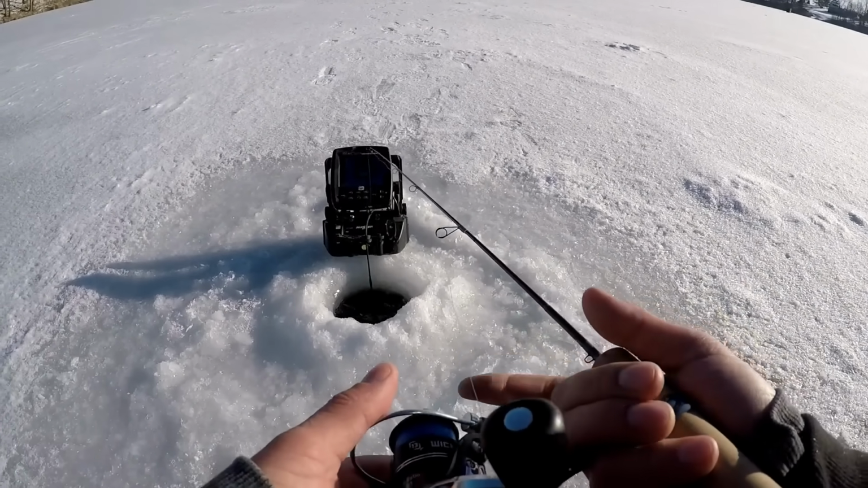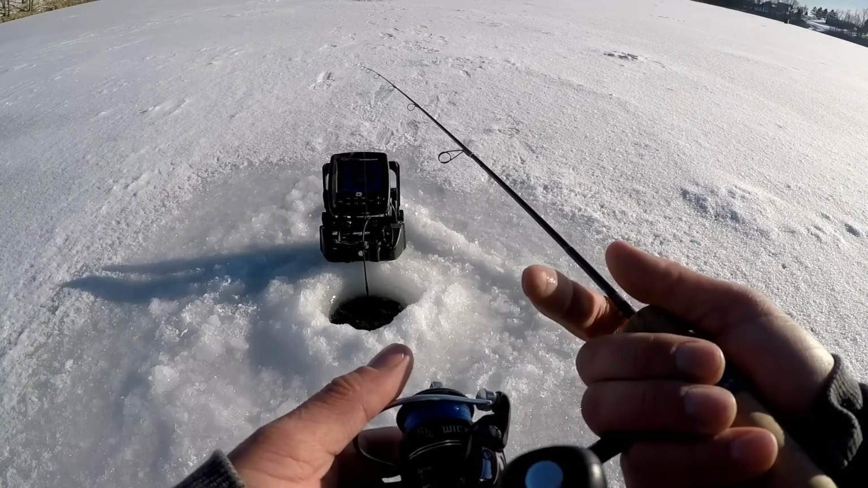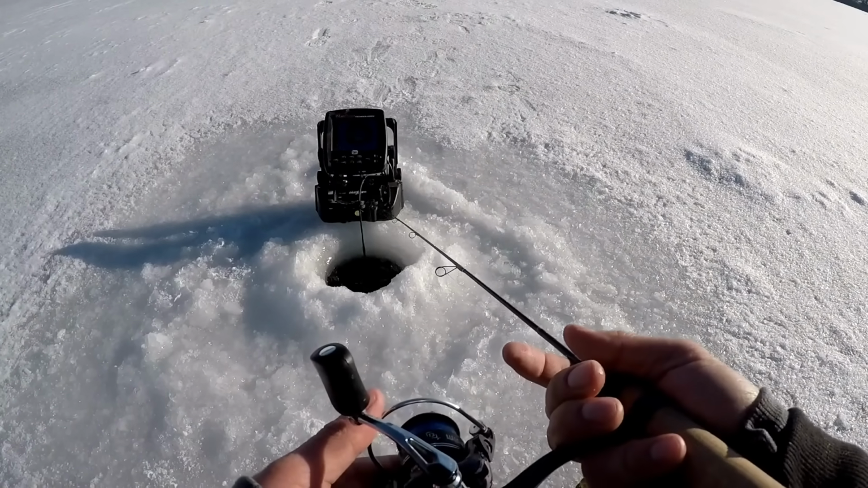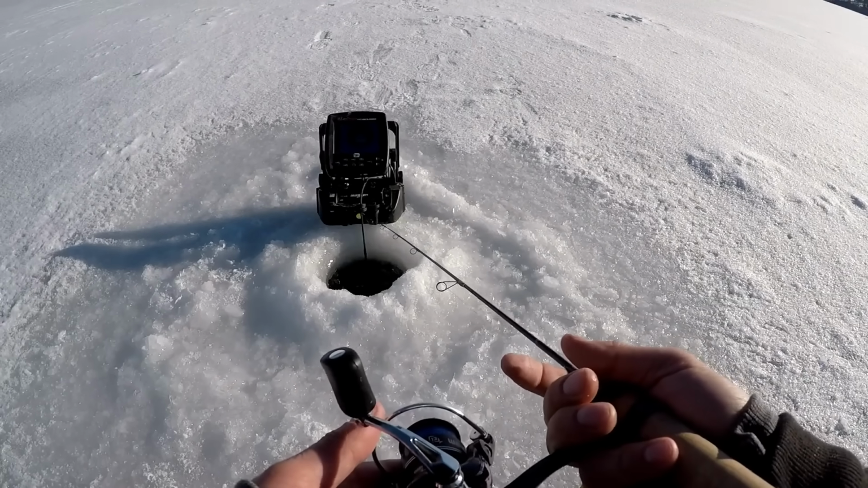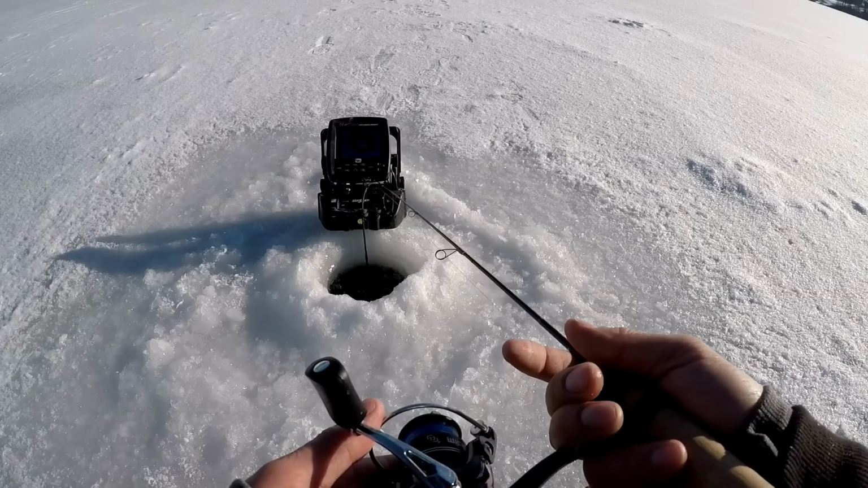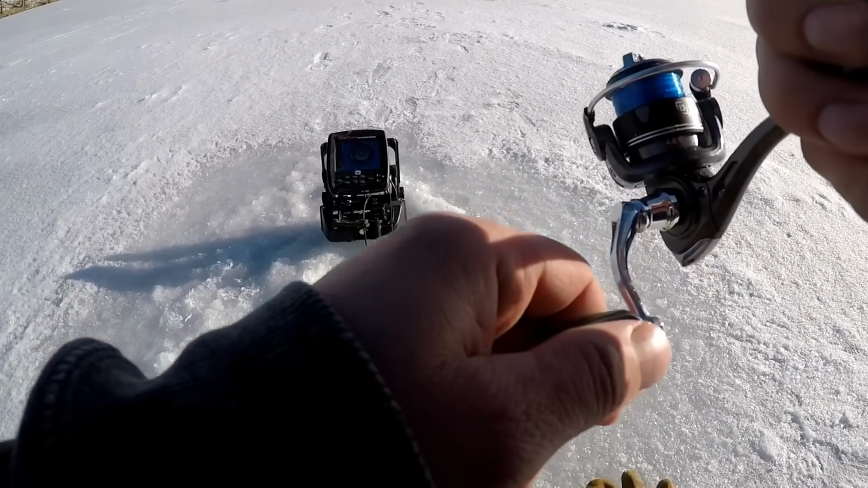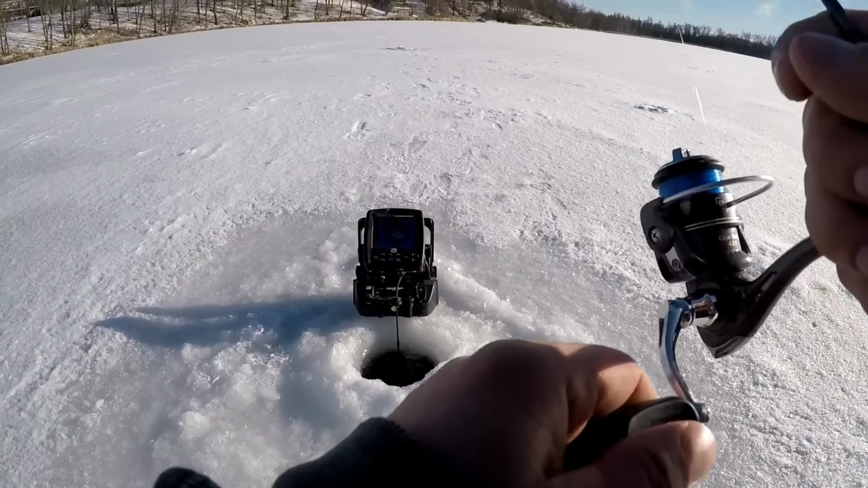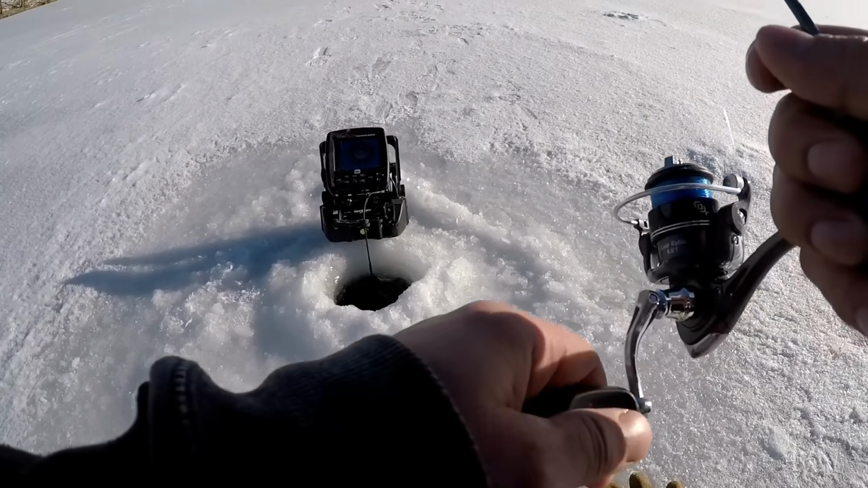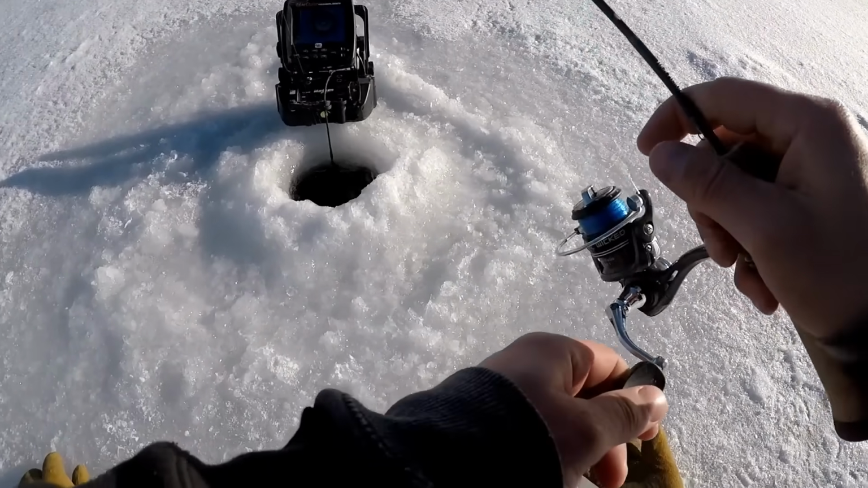Oh, there's a hard charger. Oh, I missed him. That was definitely a crappie. There's one. This could be a bigger one. That looked like a big mark, you guys. Seriously. Like a real nice mark. This has got to be a bigger one.